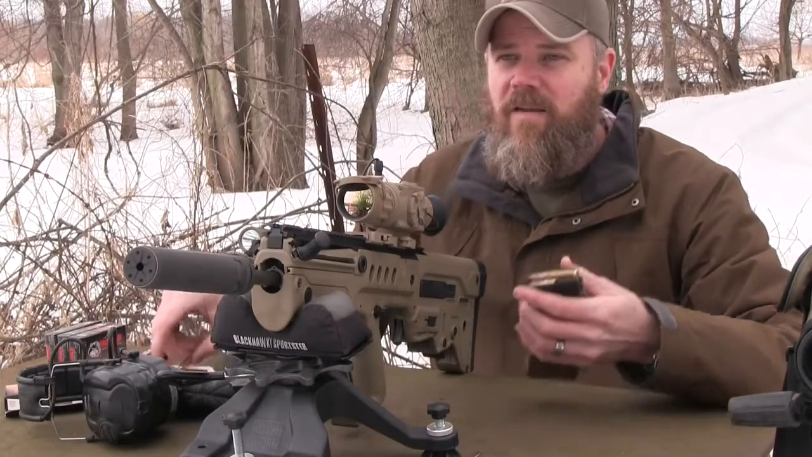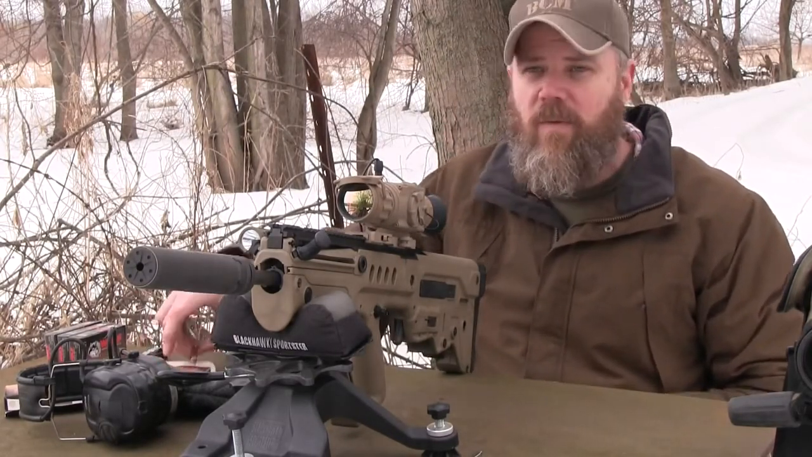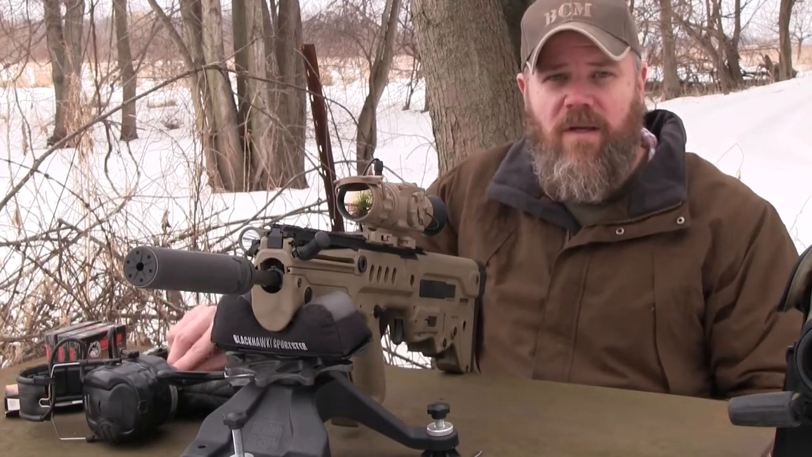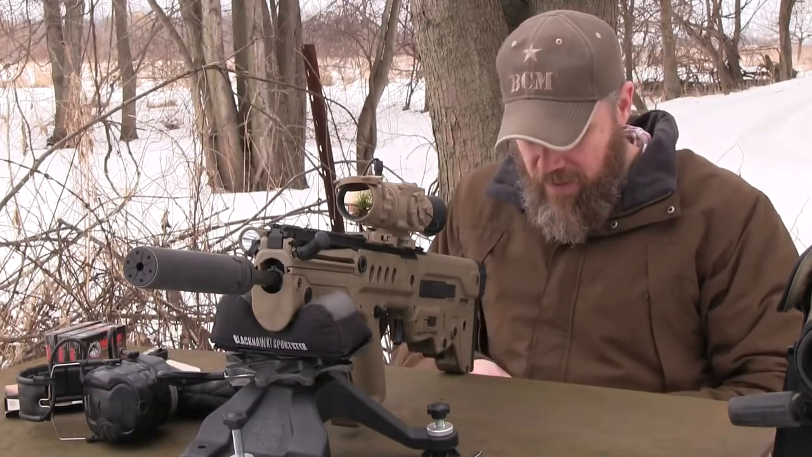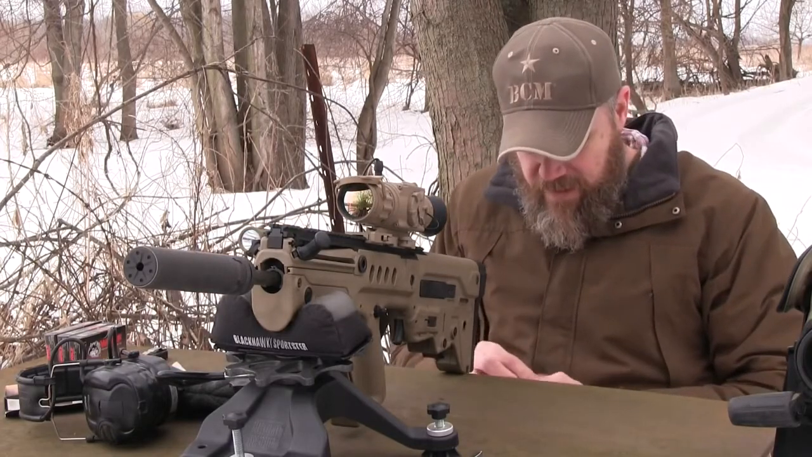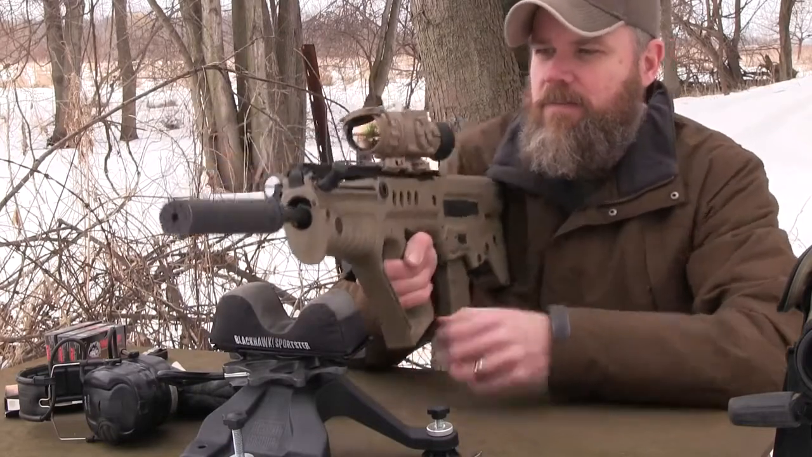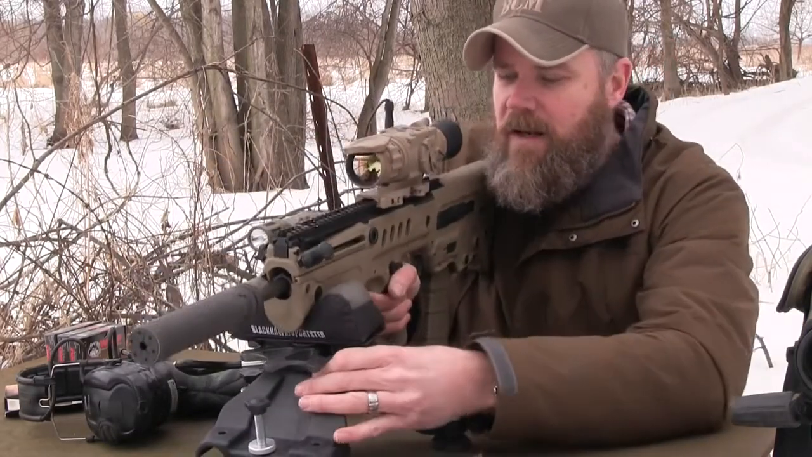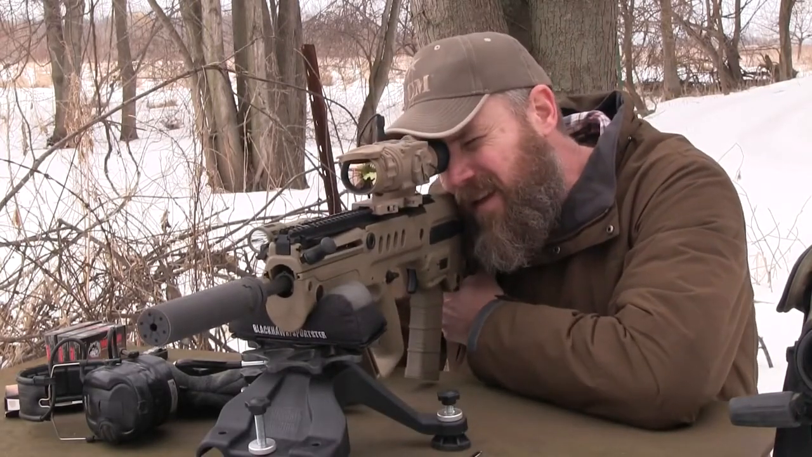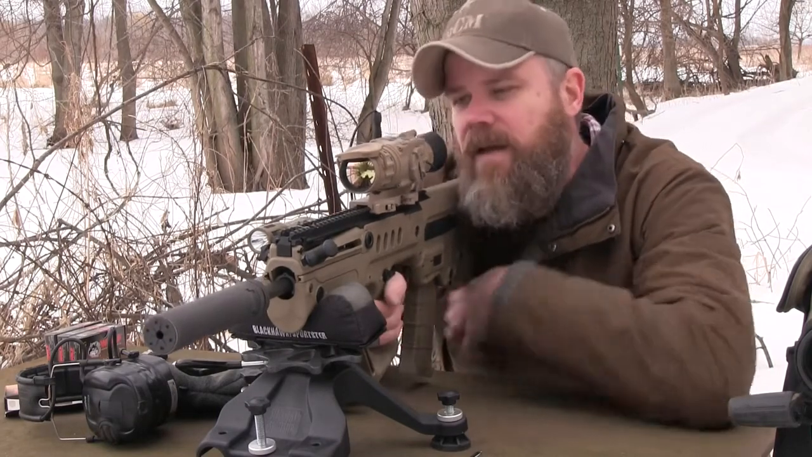All right, so I've moved the target back to 100 yards. I've set up my spotting scope over here so I don't have to run down range every time I want to check the target. But surprisingly, I was seeing the bullet holes in the target. Those 3 rounds I just fired actually hit the hand warmer right at the top in a nice little group. So the sight's definitely working, and it's working well. Let's go ahead and see where we're at 100 yards. Go ahead and hit record here so you guys can see what I'm seeing. There we go. Looks like it's recording.